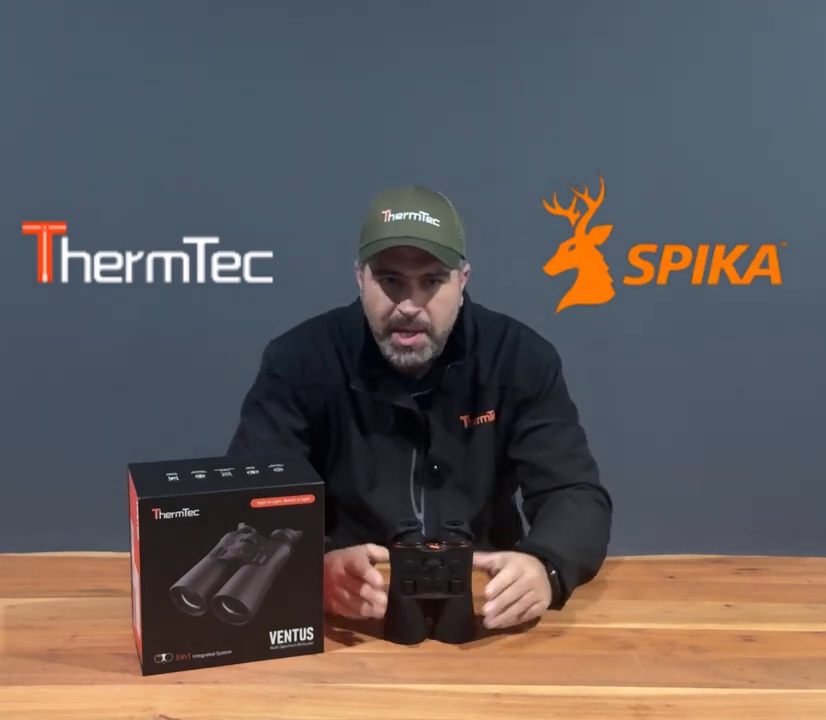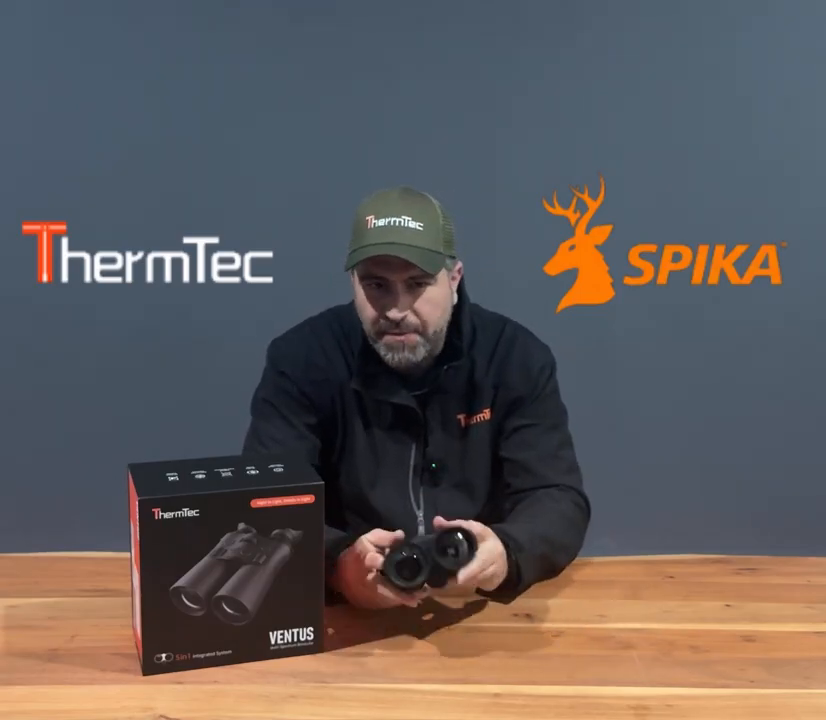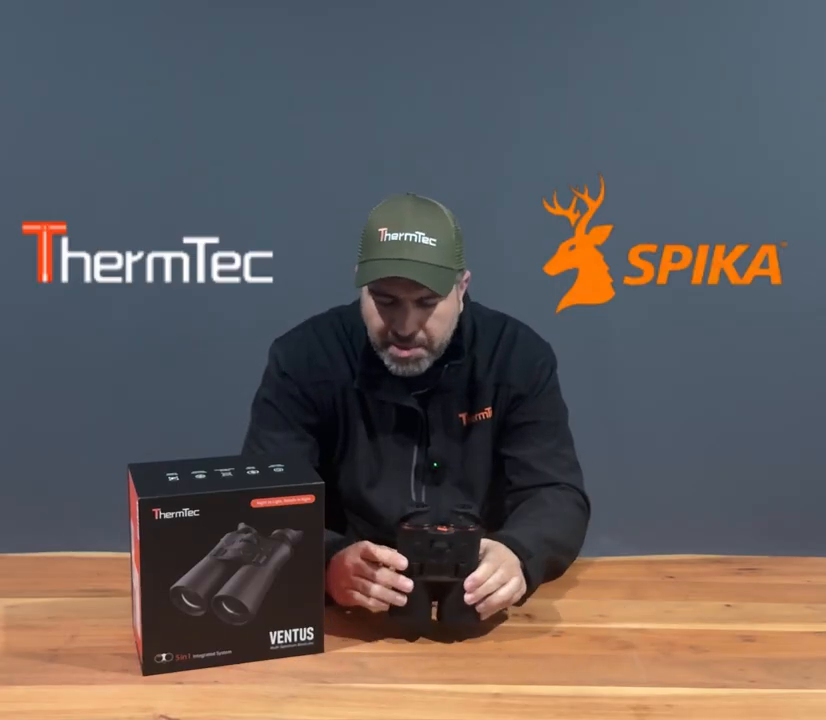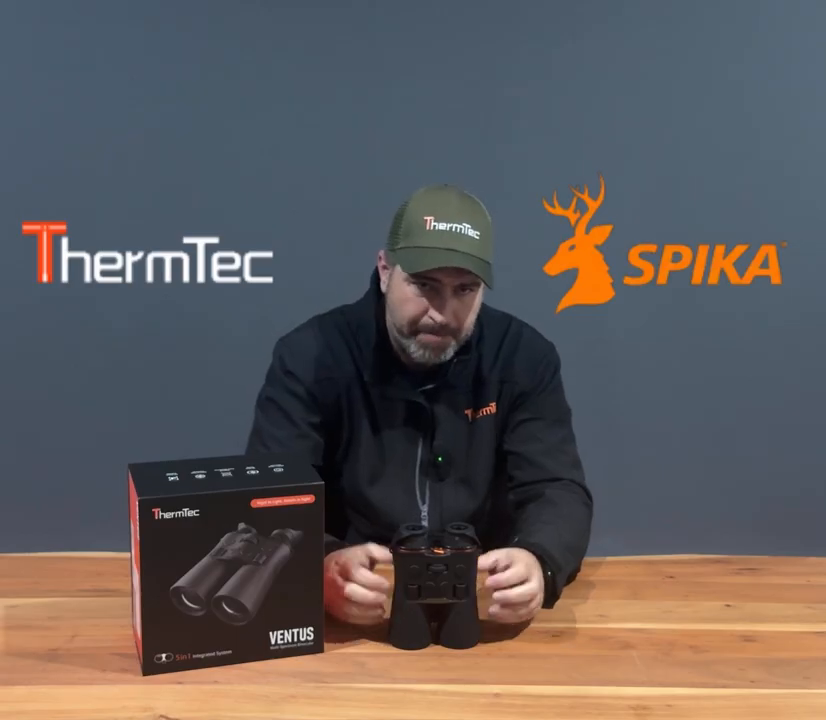we're talking about here. Field of view, again, with the 50 mil range, you'll find that it's pretty much across the board, especially in ThermTec. It's 15.4 to 100 meters. It gets bigger the further you are, and your frame rate, 50 hertz, eliminating ghosting, lag, and all the things you don't want to have when using thermal.